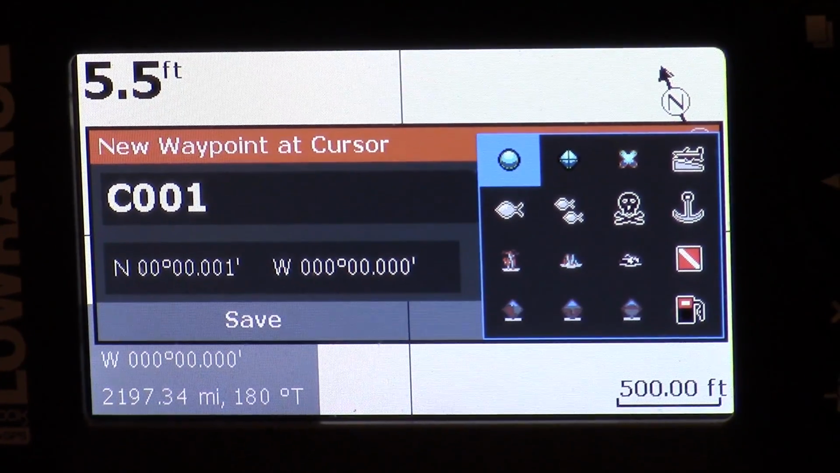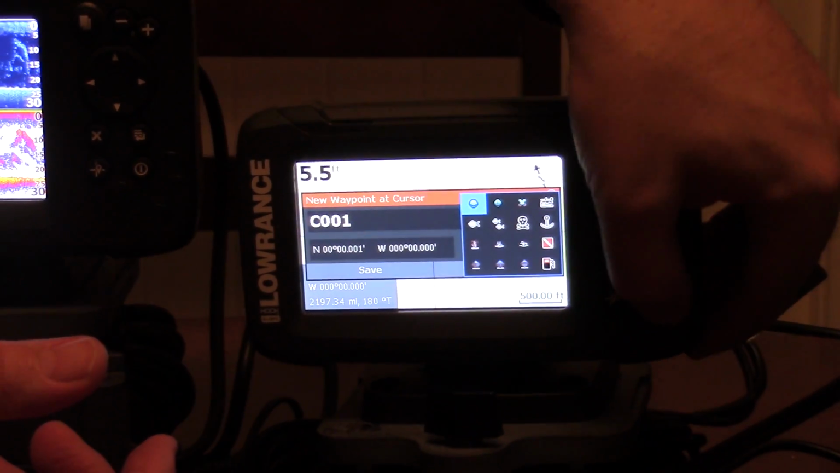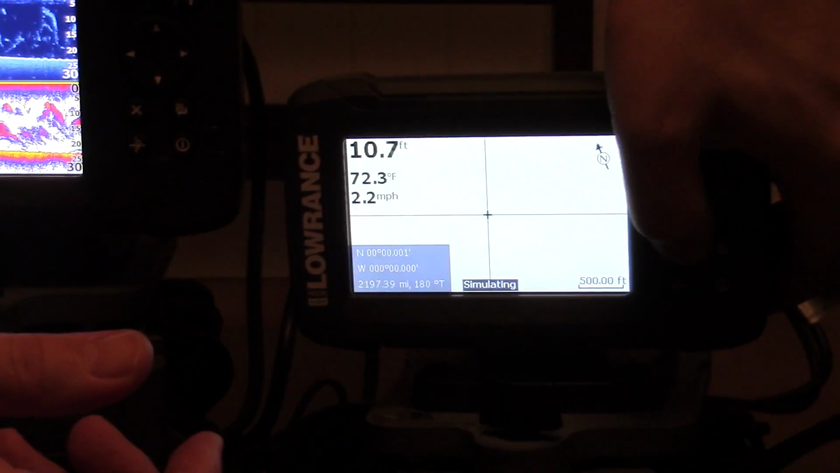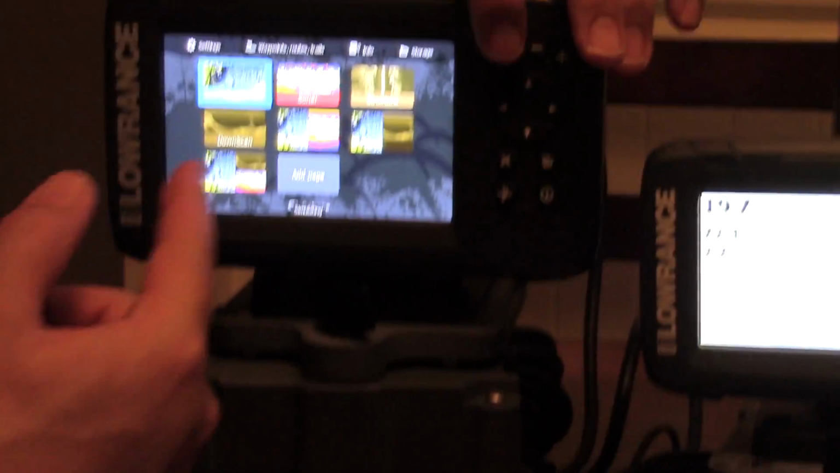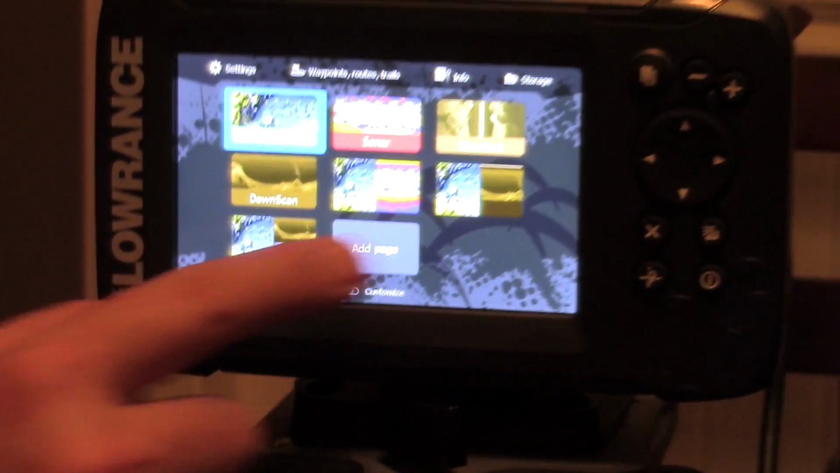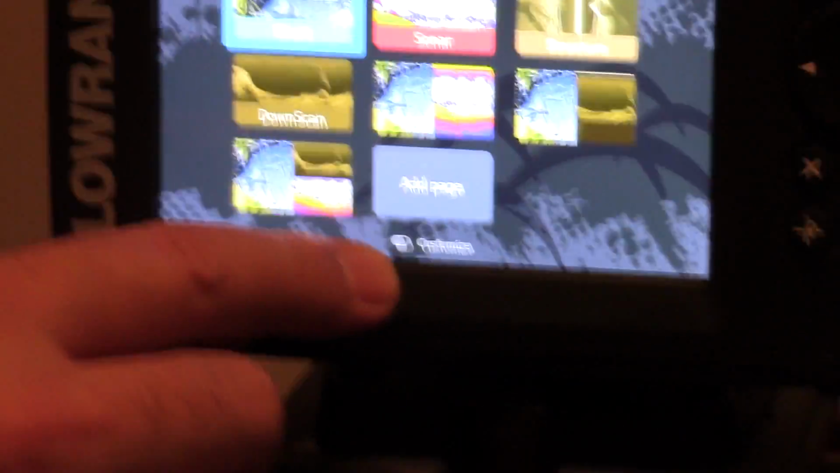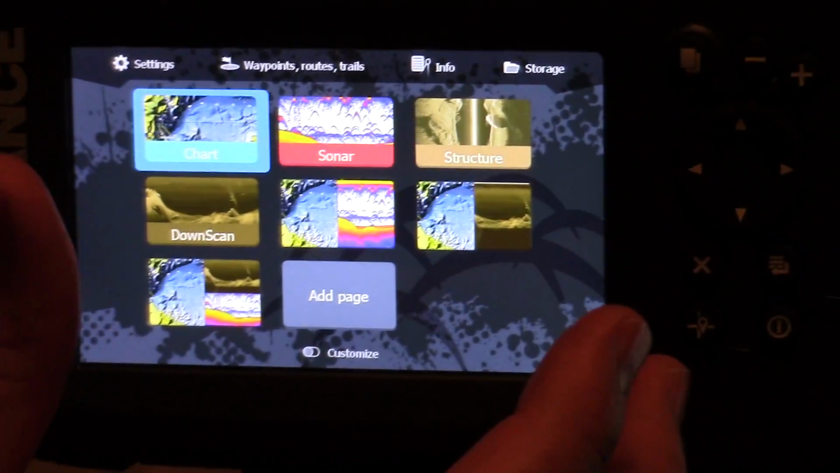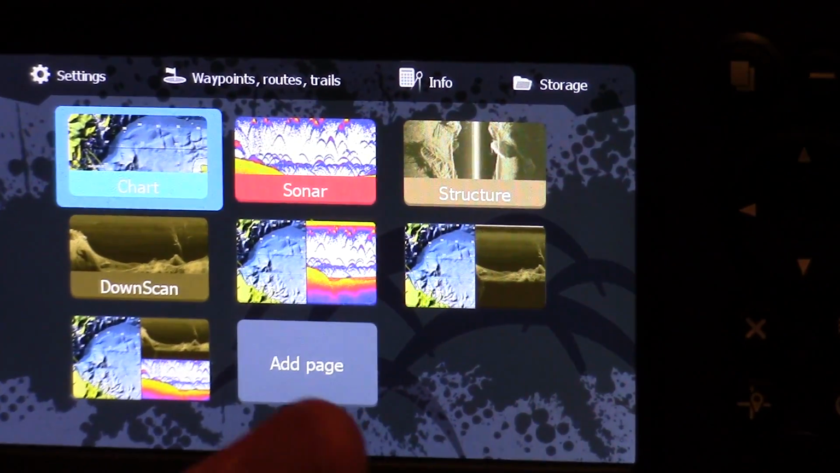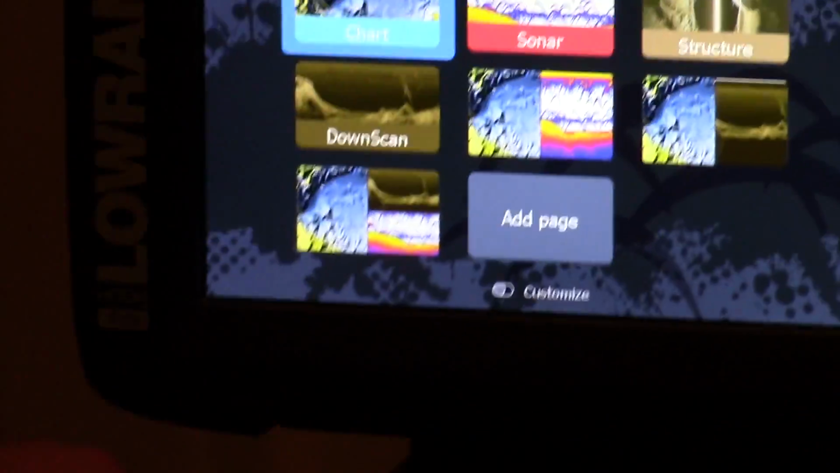You got the Hook2. We'll go to this little page button here. Let's get out of here. X. Let's go to this guy. In this one, when you hit the screen button, I've added a couple screens. You see now they show up here, and you can add another page. There's this customized switch down here. Anyways, the point is that people are asking, can you have split screen? The answer is absolutely yes, you can.